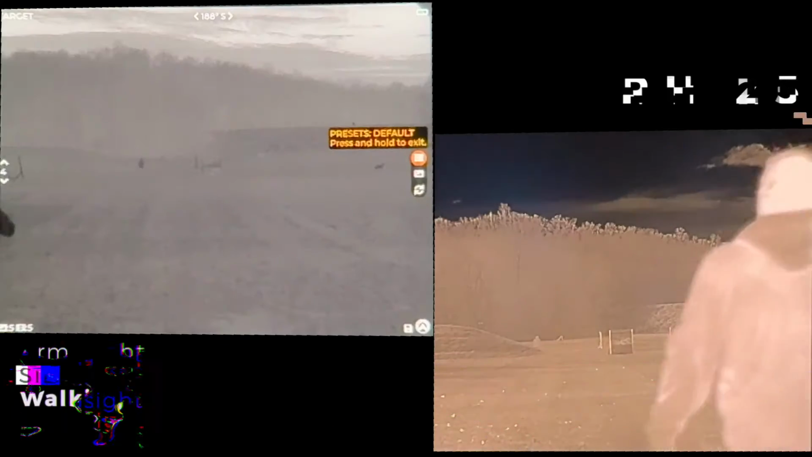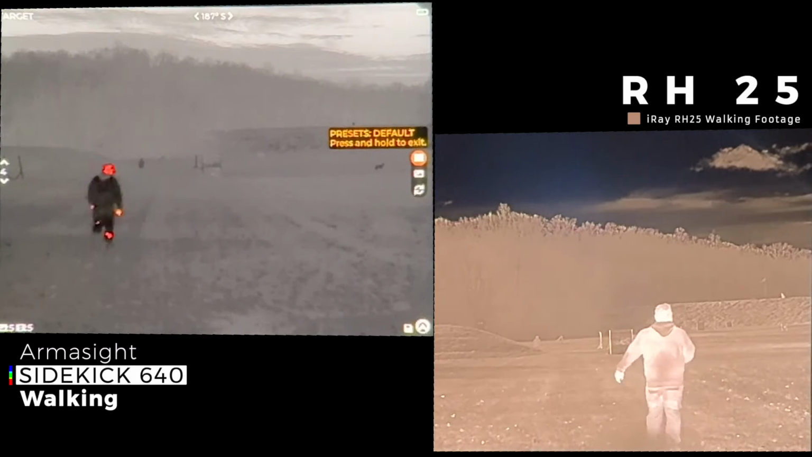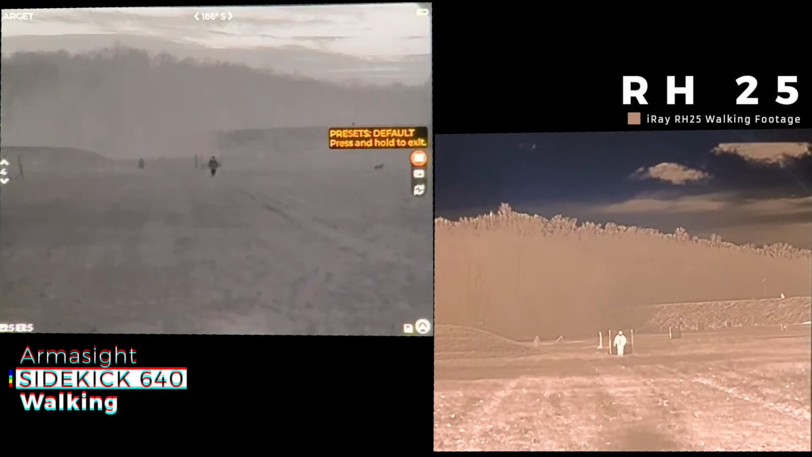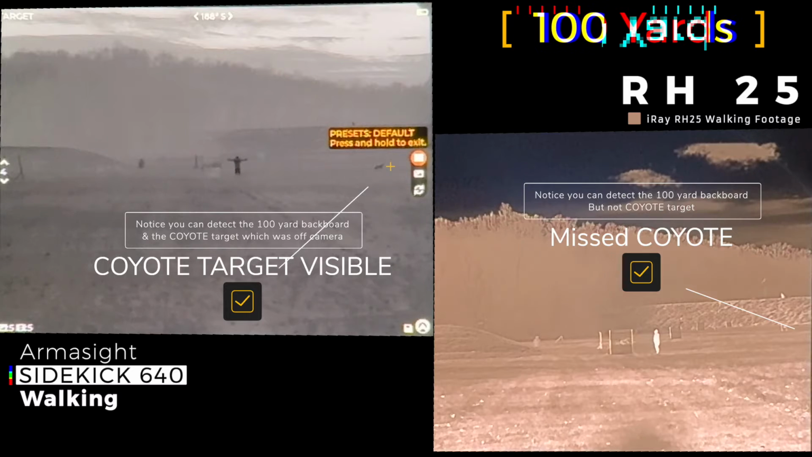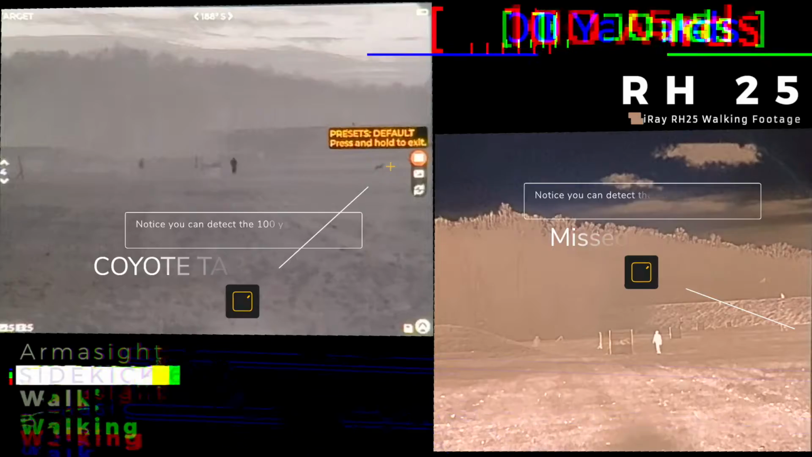Now back to the reason we have thermal monoculars. Detection. All I want to be able to do is scan the widest field of view possible and see things and heat signatures that are alive. Then, as I spot them in the field, I can move to my weapon mounted optic and PID it, or positive identification. Understand what it is. Is it a coyote? Is it a deer? Is it a possum your buddy swears is a coyote, but you're like, bro, range it, it's at 35 yards. That ain't no coyote, homie. That's the sole focus and purpose of a monocular.